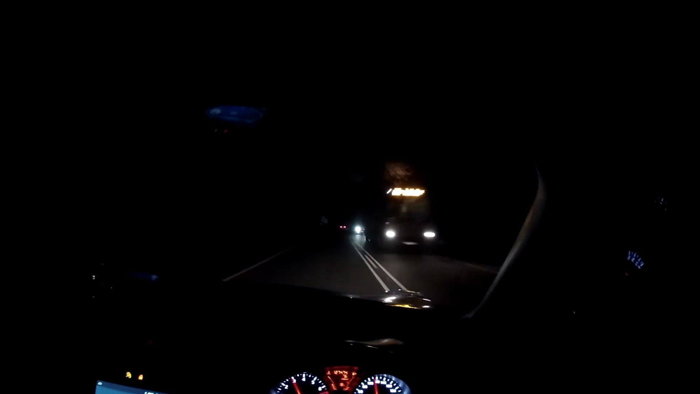And honestly, if there are any 200 STIs out there, or VTECs or anything up to 2 liter out there that will be keen to just happen to pull up side by side at some robot and it happens to have a nice long straight ahead of us, send me a message.